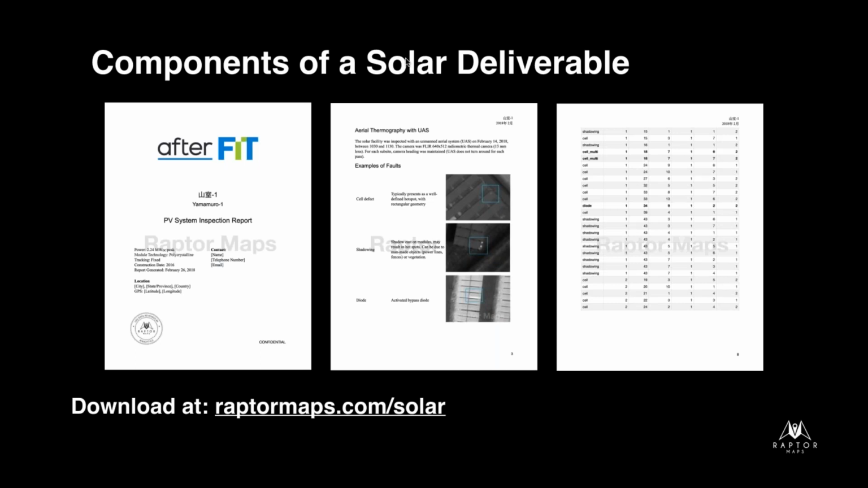You'll see examples of the different types of faults that are in that particular solar farm. And then we go into an entire defect analysis: which areas have the most loss, and what's causing that, and basically things that help with asset management. That third page that you're seeing there shows every column, with different numbers in different columns. That's really helping the technicians find the exact module.